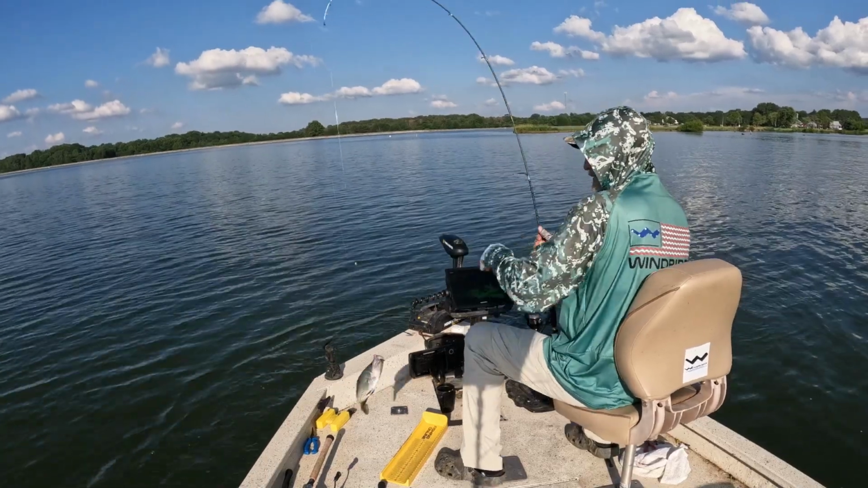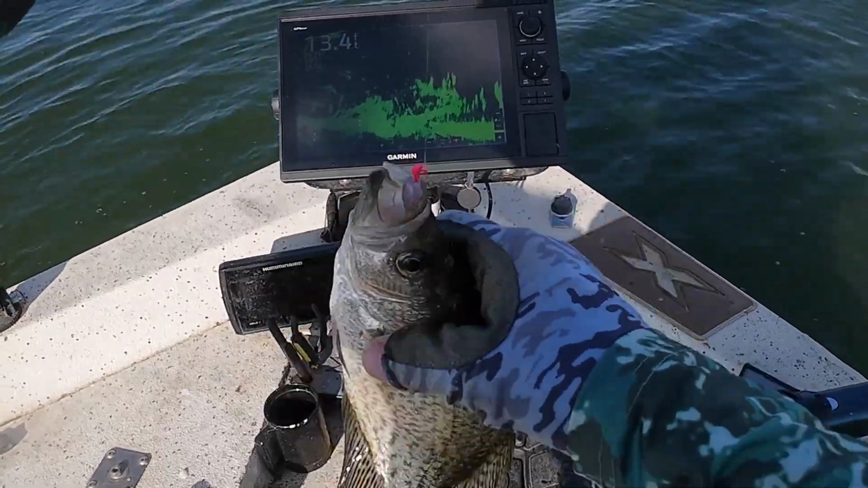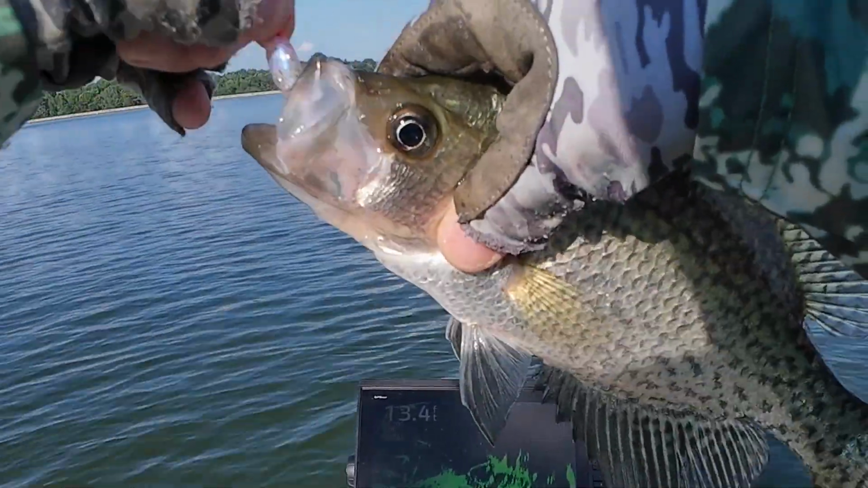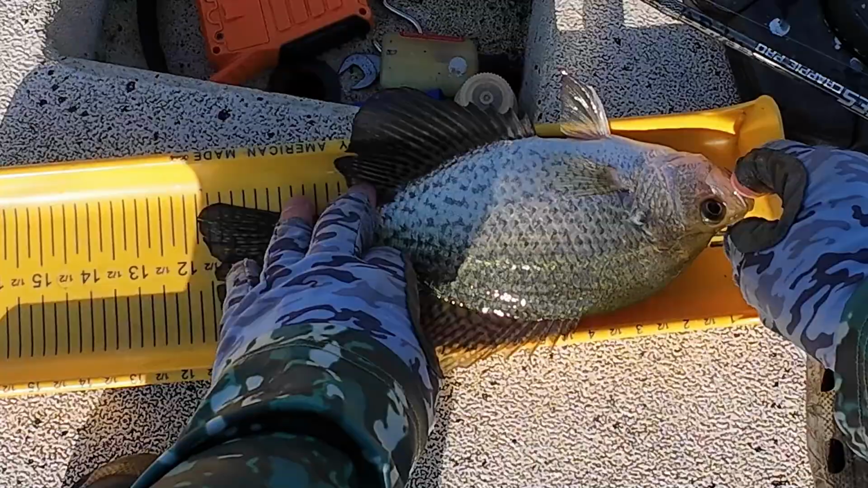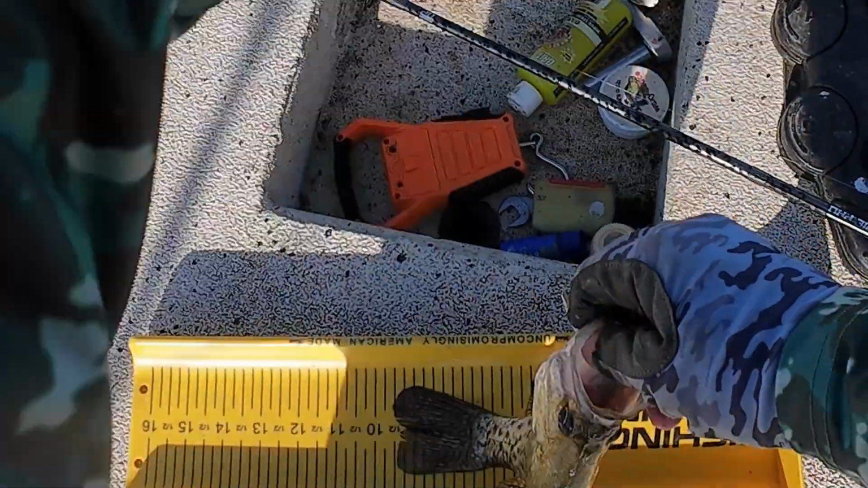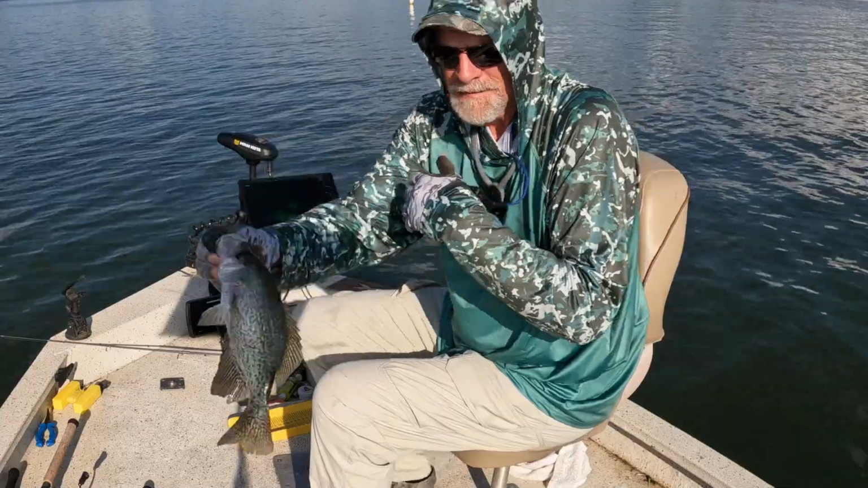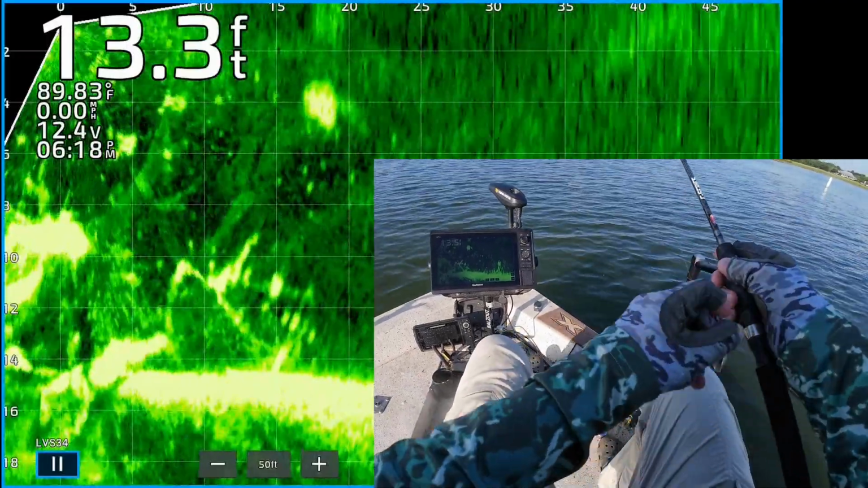Get in here, little dude. Right at 11 3/4, almost 12 inches. Black crappie. Have to cover up my camera because the sun is so hot it overheats constantly.